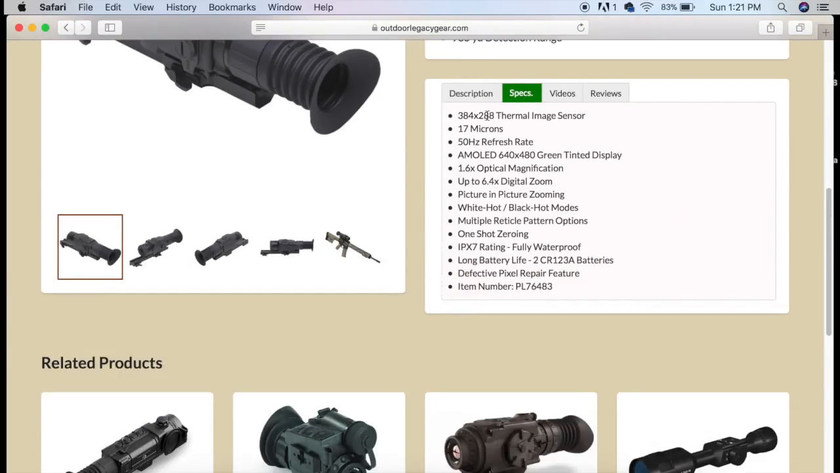It's a 384 by 288 thermal image. It's 17 microns, 50 hertz refresh rate, AMOLED 640 by 480 green tinted display screen. Now, we're going to talk about that, and you're going to get to see that later. But the screen actually looks different than some of the thermals that you may have seen. If you're new to a thermal, this will be brand new to you. But if you've owned a thermal in the past, this may look a lot different. But it does have a green tinted thermal screen in it.